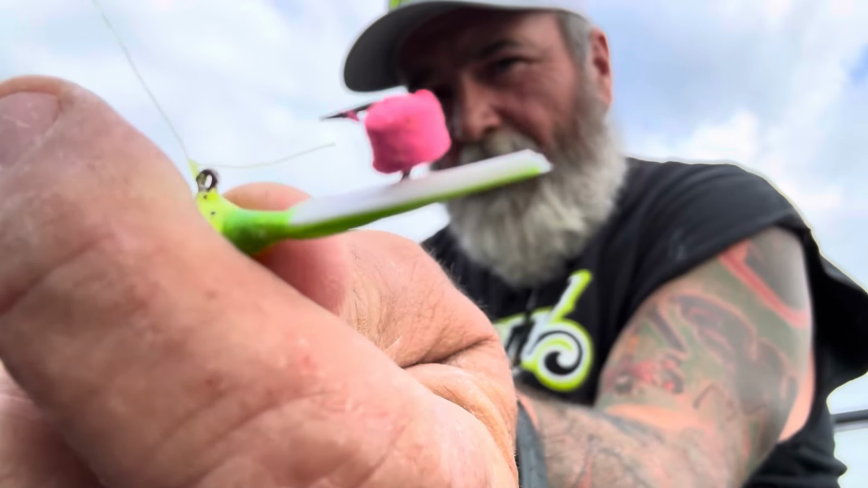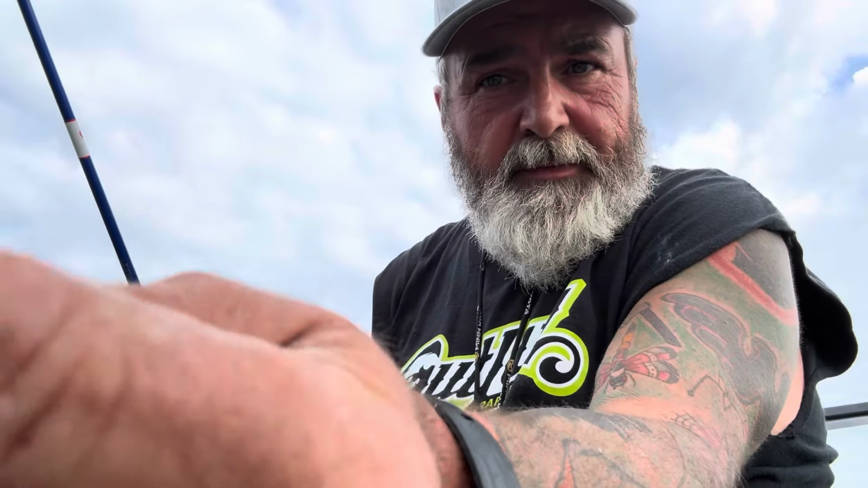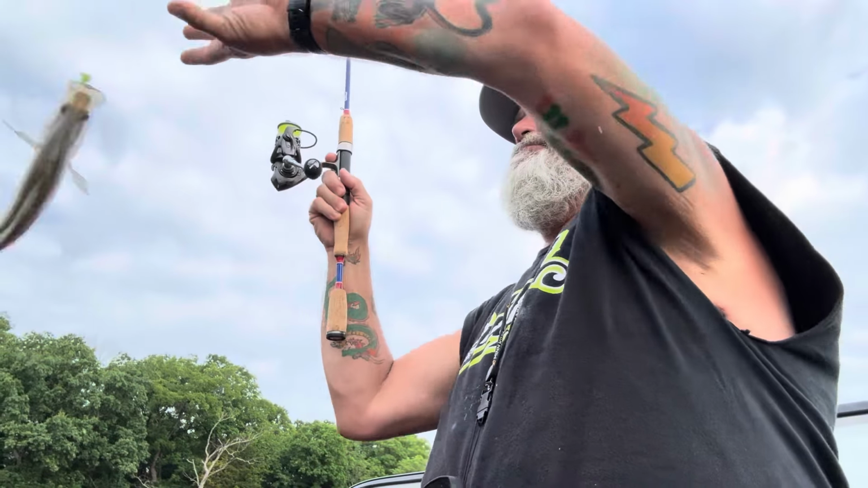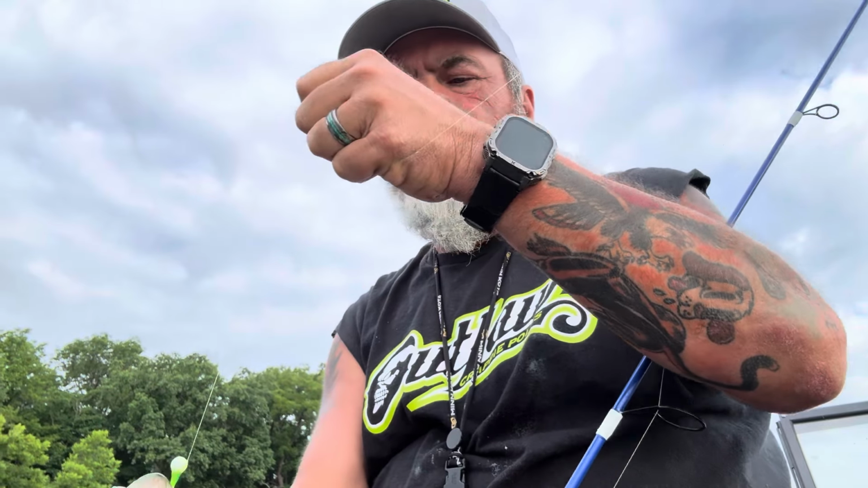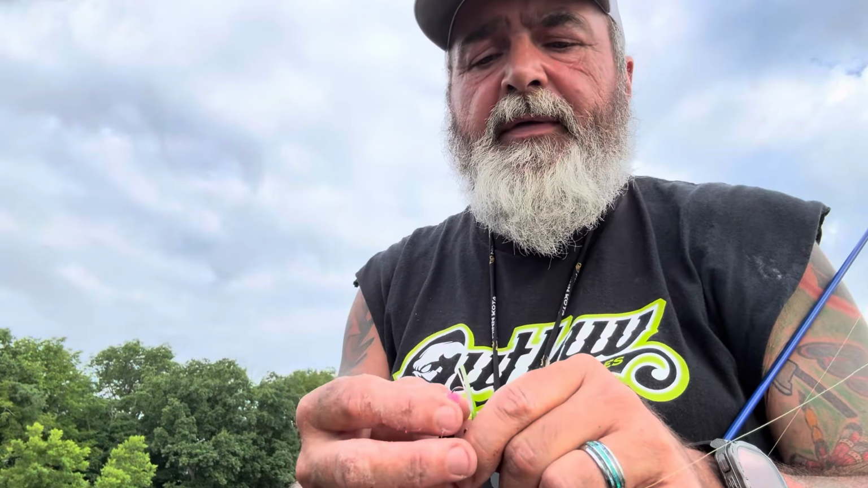And you always got to keep in mind, are they nipping? Are they chasing? Are they following it, not hitting it? If they're following it and they're never hitting it, change colors. If they're nipping at it and you can feel them, trim your tail back. Oh, that's a good one. Not that big, but they were nipping at it. They were chasing it. Immediately when I trimmed the tail back, put one in the boat. Yeah, it's not worth bragging over. Nothing to write home about, but keeps the day moving, keeps fish biting, keeps it interesting.